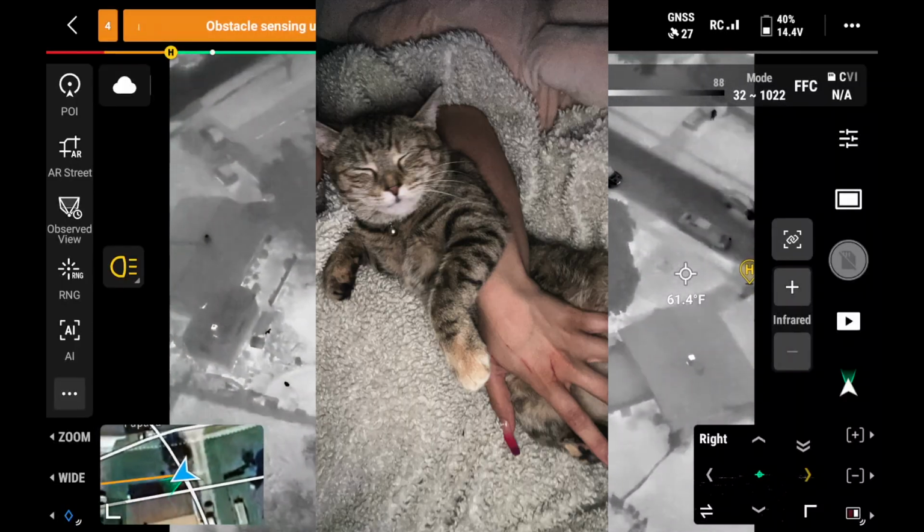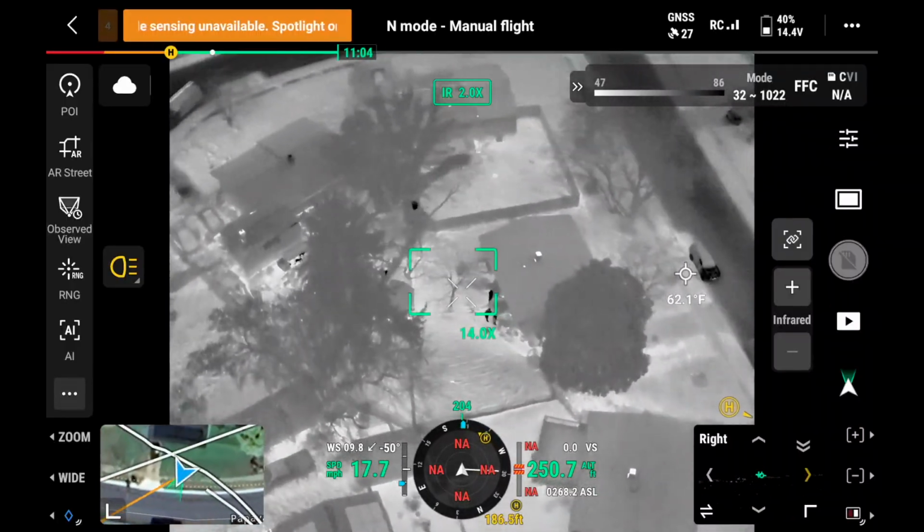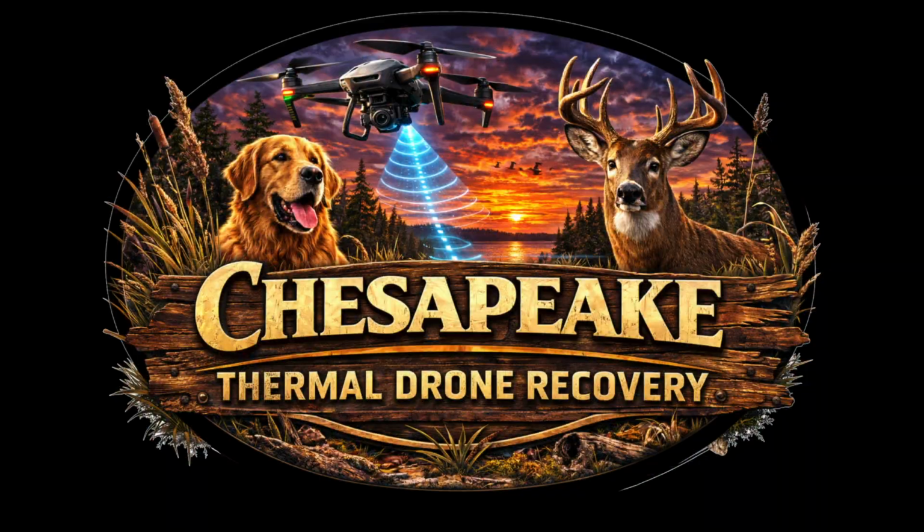If you lose a pet, remember, time is critical. The best success comes within the first night or two after losing the pet. Call Chesapeake Thermal Drone Recovery and help us help you bring your pet home.